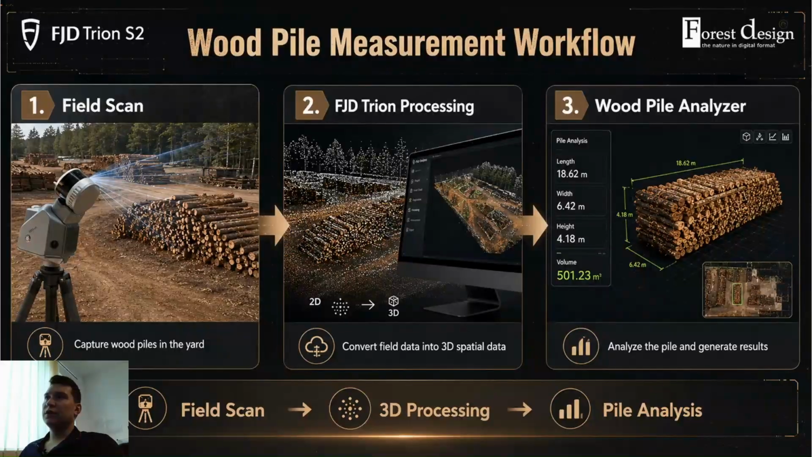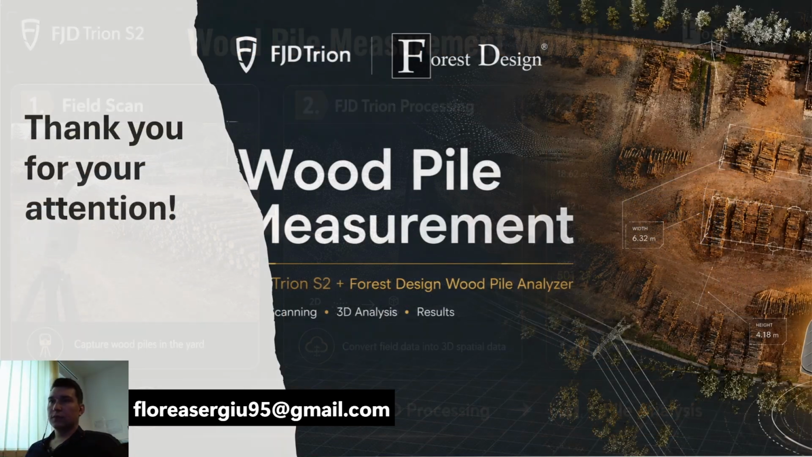In conclusion, this workflow has three main steps. The first one is the field scan, where we capture the wood piles in the yard. The second one is using the Trion model application, where we convert the field data into 3D spatial data. In the end, we were able to analyze the pile and generate the results using the wood pile analyzer.